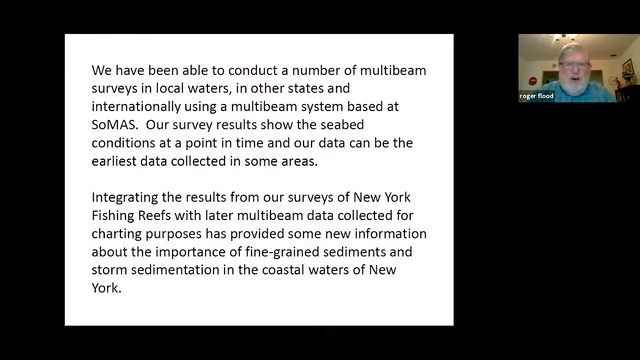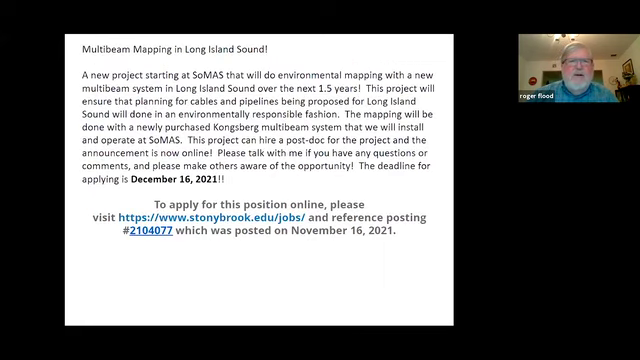But I think what I've at least got educated here about is the fine-grained sediment dynamics and storms in the coastal waters here off New York, and getting a better idea of what their impact is and how we might have to think about them. All right, so I think that's the technical bit, and I think I have one more part to this, which is more of the advertising bit.